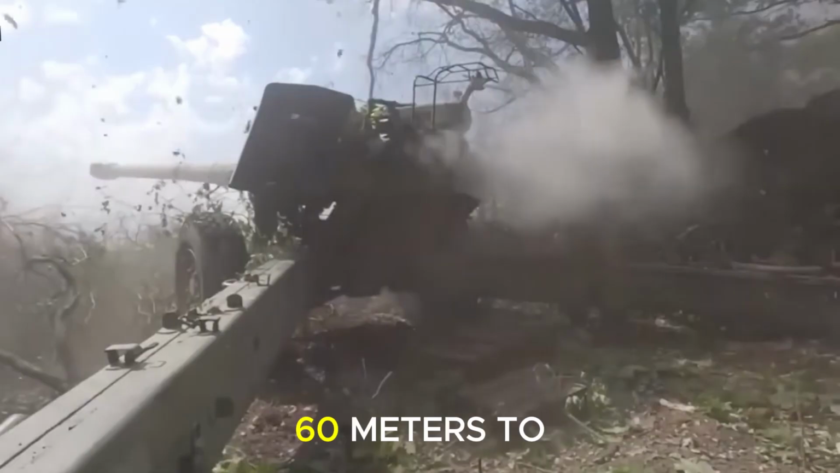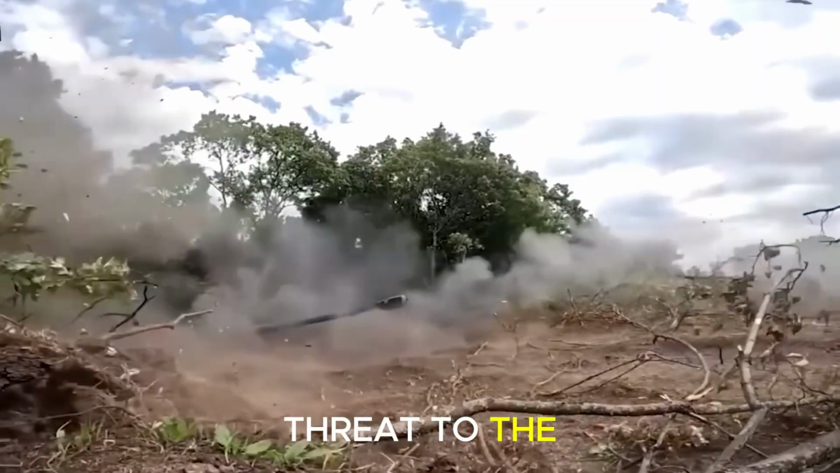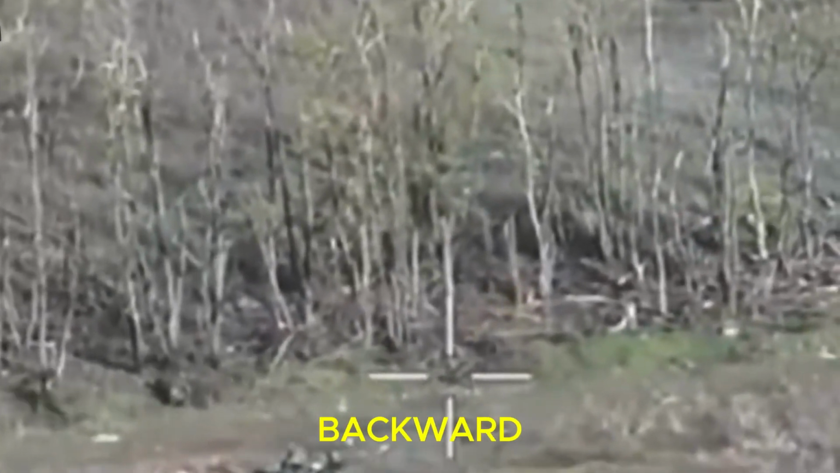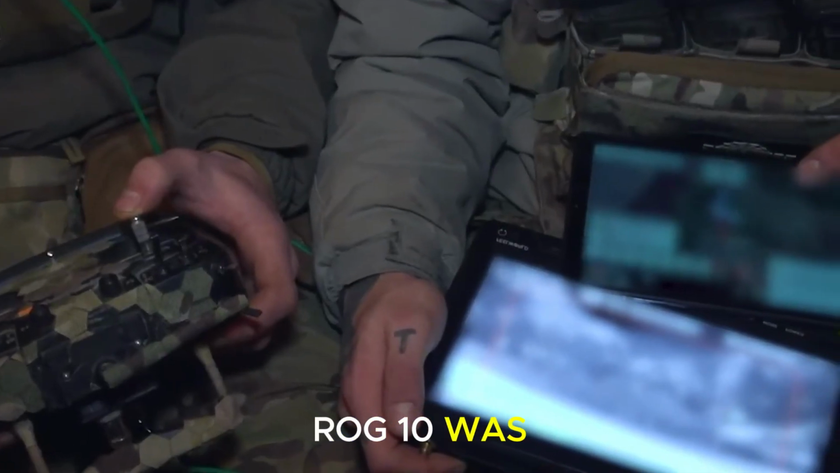The second impact occurred 40 seconds later, 60 meters to the north. The column was now effectively bracketed. Threat to the south, threat to the north, trapped on the road. All dispersion options were gone. Their only movement was forward or backward along that exposed dirt strip, and our Ryrog-10 was already 5 kilometers downrange.